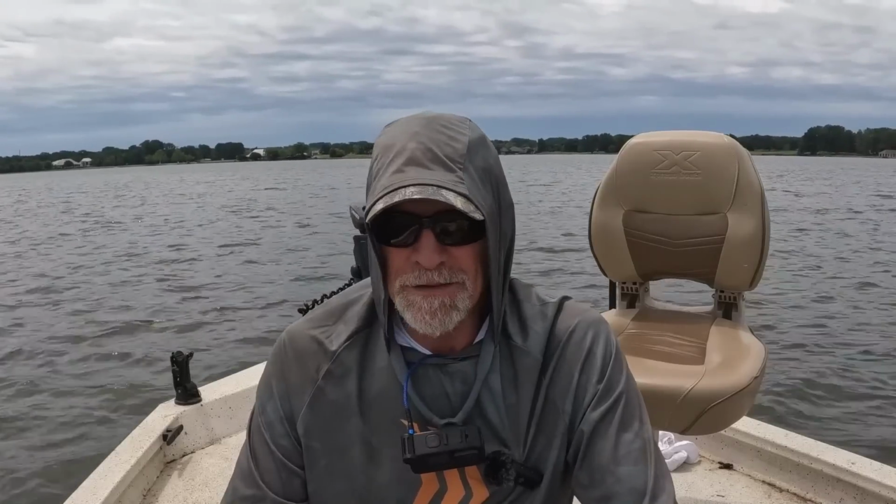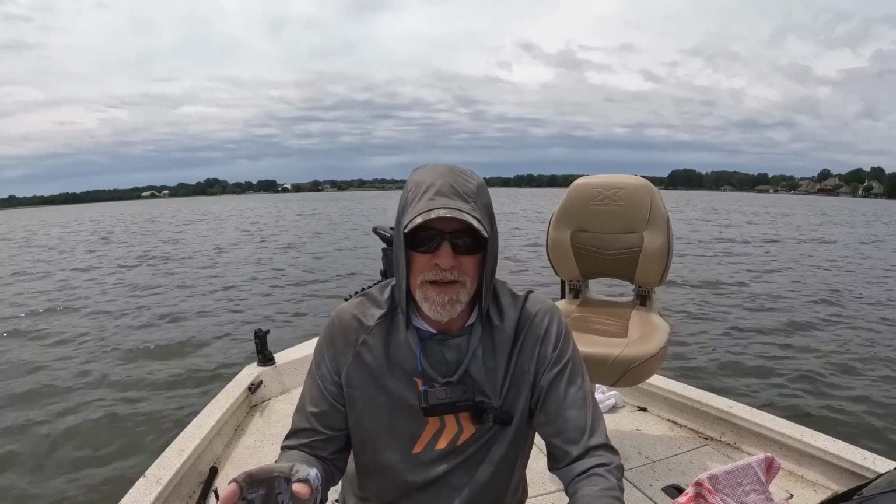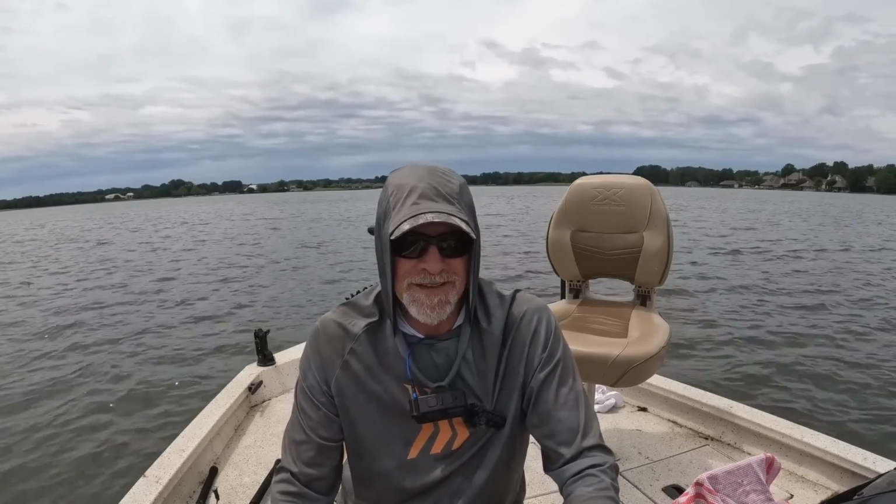Surface temperatures in the high 70s, maybe even low 80s. Now these fish seem to have moved into brush piles and the tops of these brush piles, and I could catch 1 or 2 off each spot. Had to move around a lot. I think I ended up with 12 or 13 keepers and caught 16, but it was a good day.